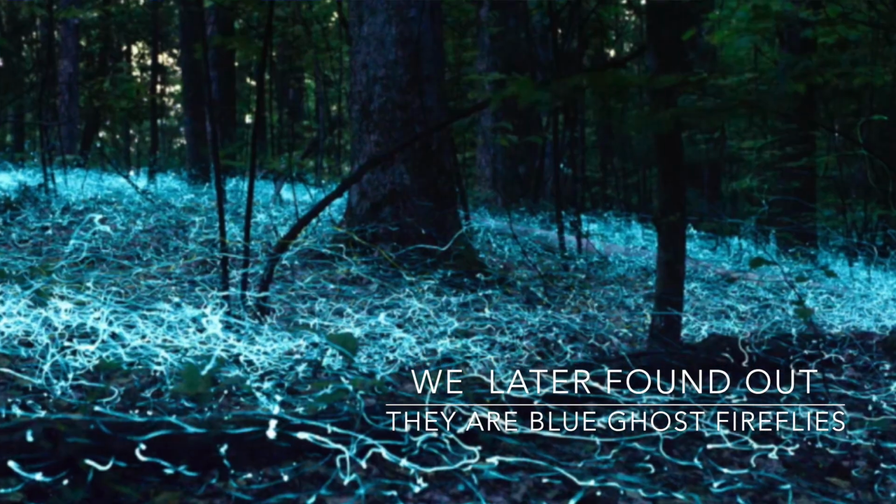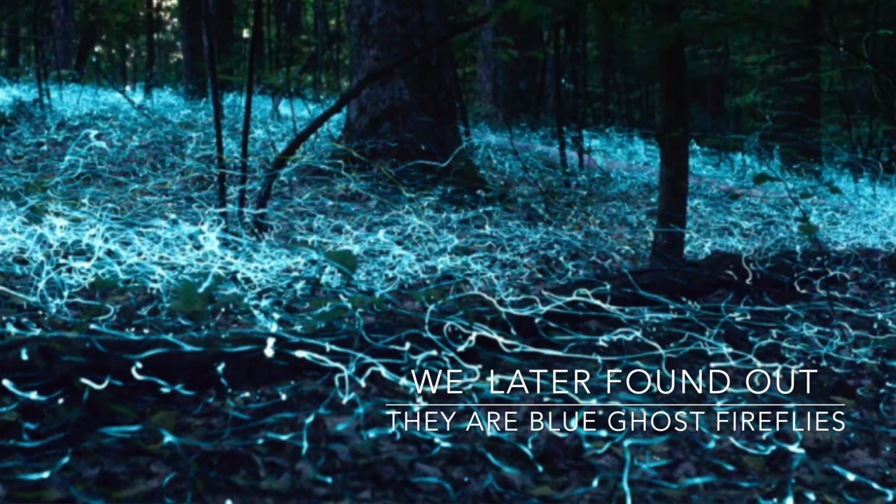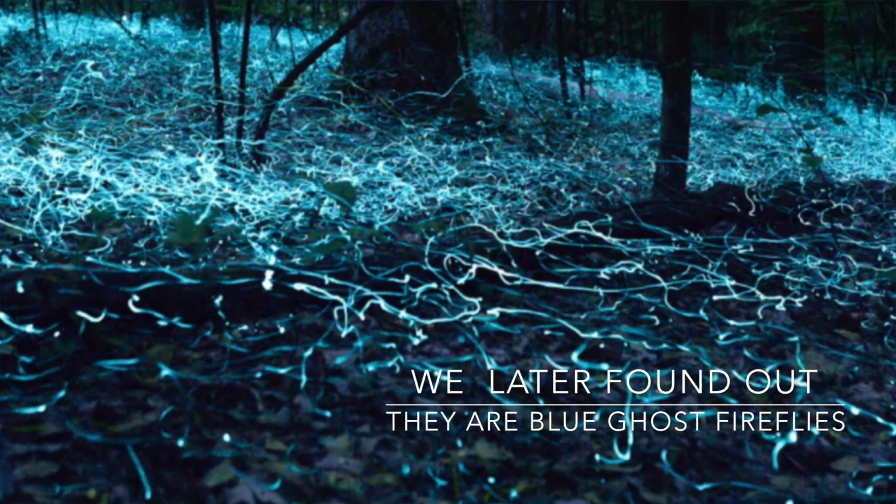And there were more and more of them, and they seemed to be coming up out of the ground. It was really weird. If we had had any lights on or a campfire, I don't think we would have ever seen them. But we were sitting in the dark. They flew around, and it was really bizarre. We sat there and just watched, and then they all went away. We didn't see them anymore.